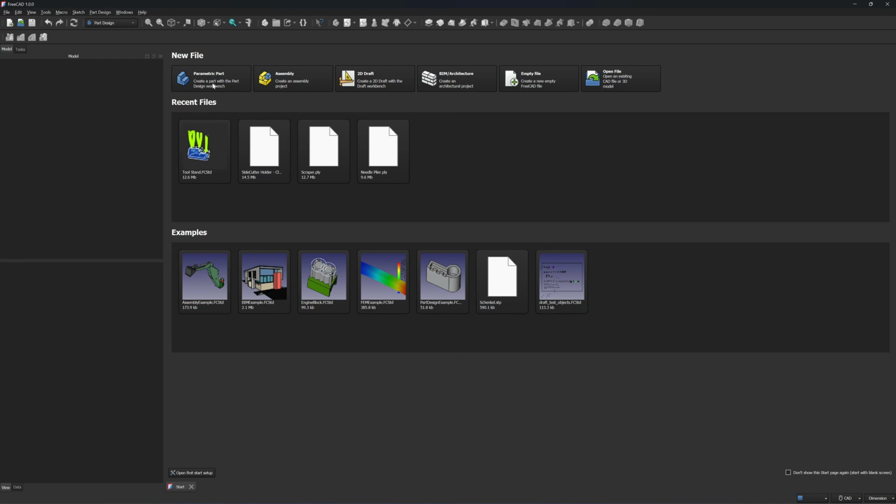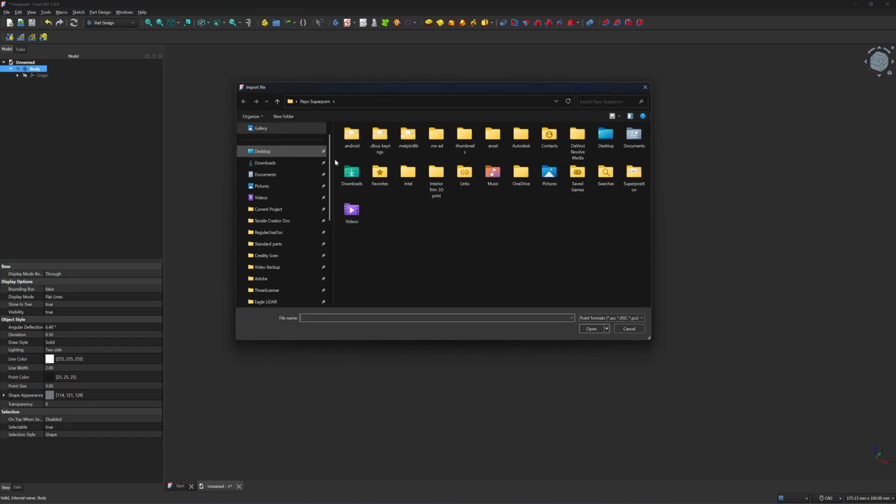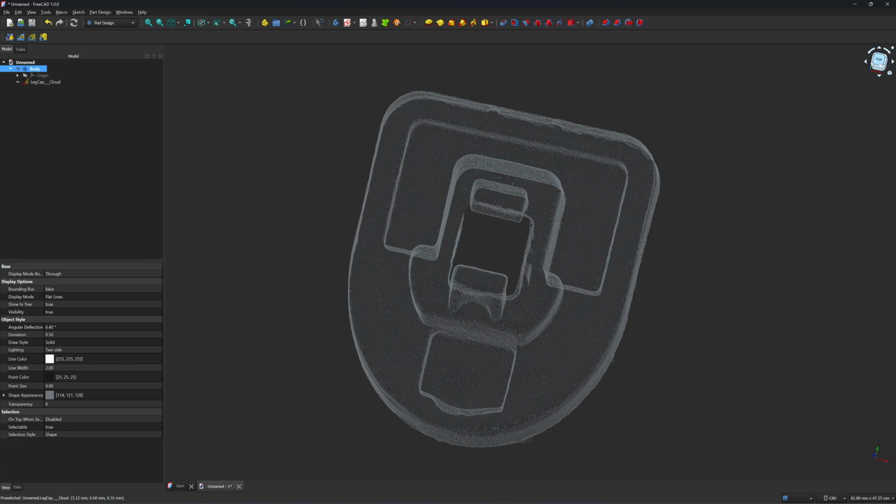In FreeCAD, click on parametric part. Make sure that your user interface is in the part design, not the part. Next I'm going to import the point cloud. File, import, and choose the PLY file that you exported from CloudCompare. Click on open. Now you should be able to see your point cloud here.